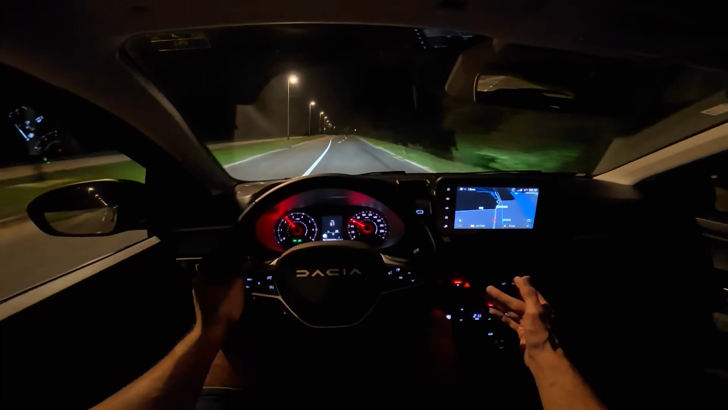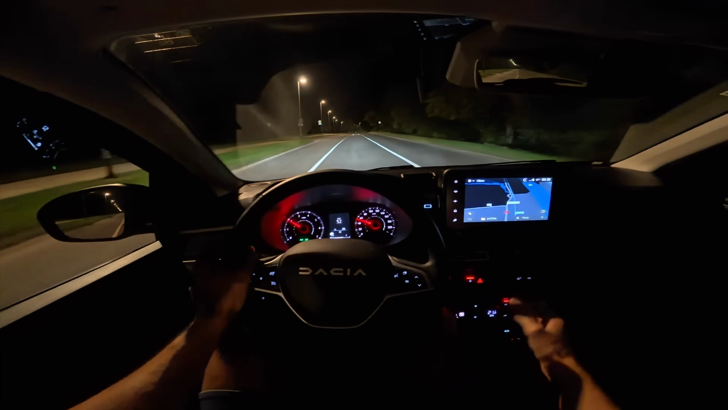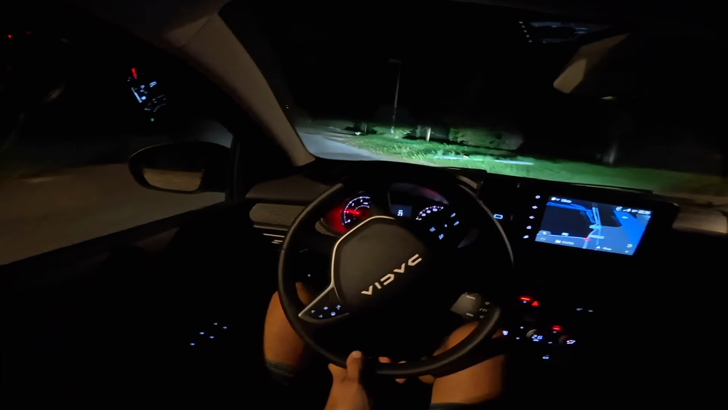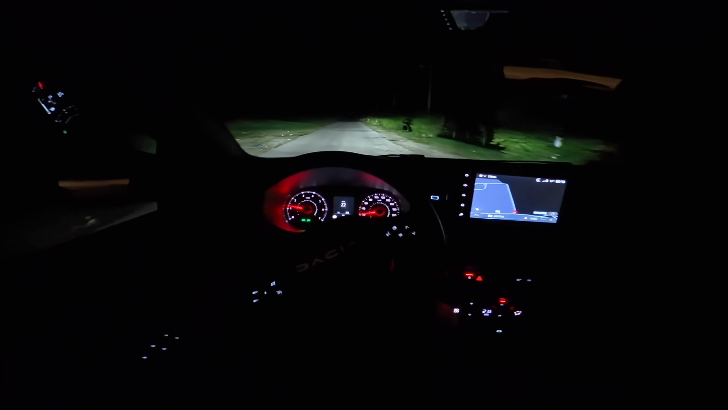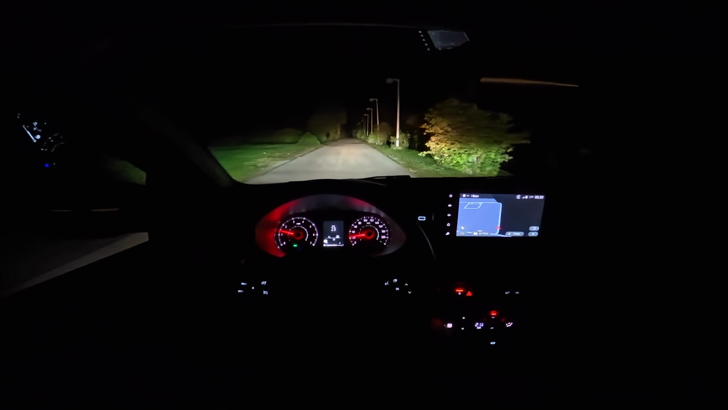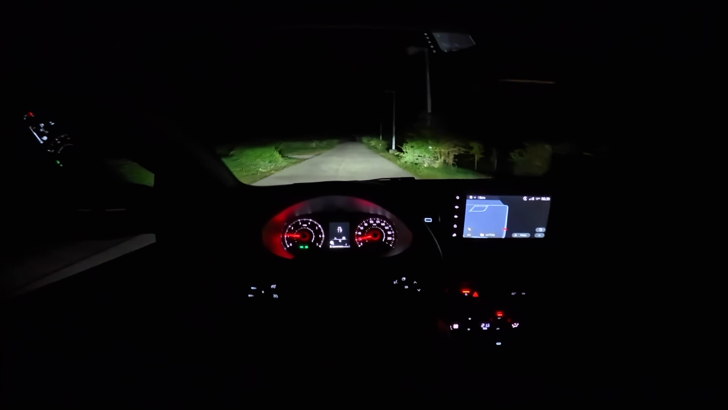And this time I'm not going to be using my iPhone. Hopefully this camera will show you how the LED headlights perform in pitch black. So this is no street lights. Long beam is mixed with the warm bulbs, so that is that. So in person, really nice and bright.